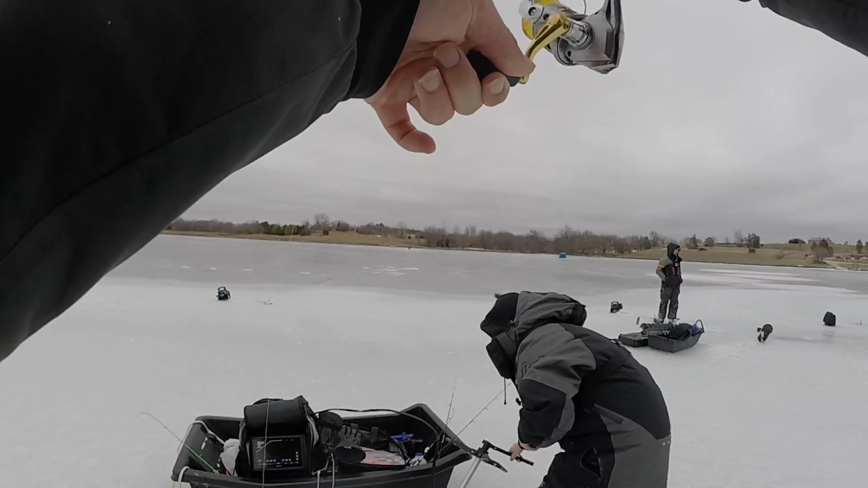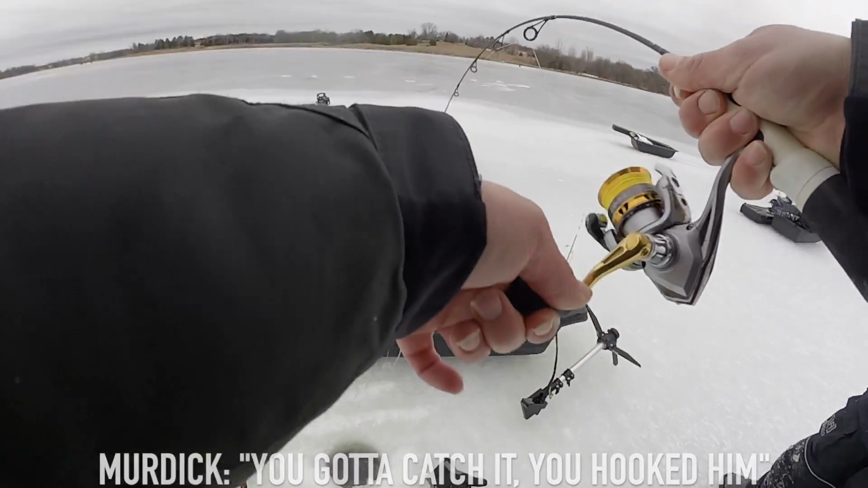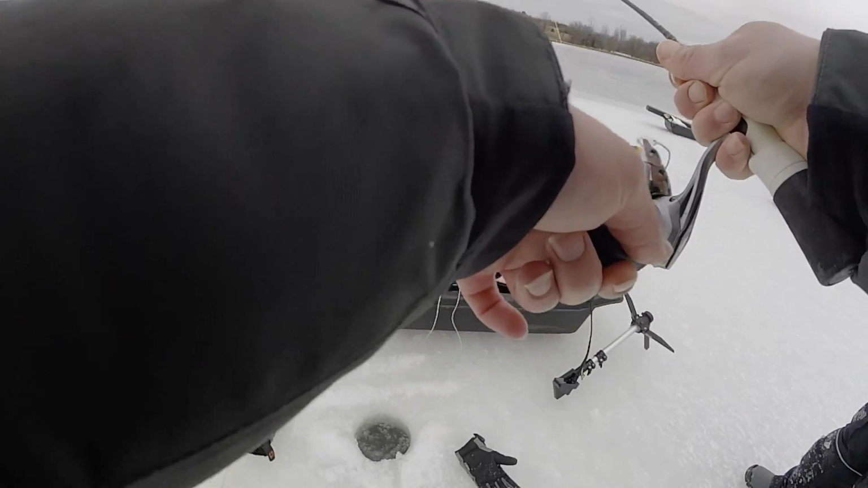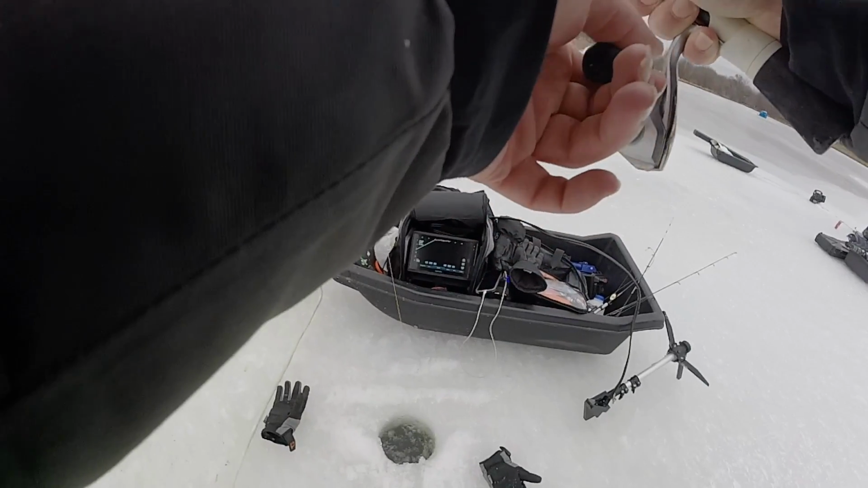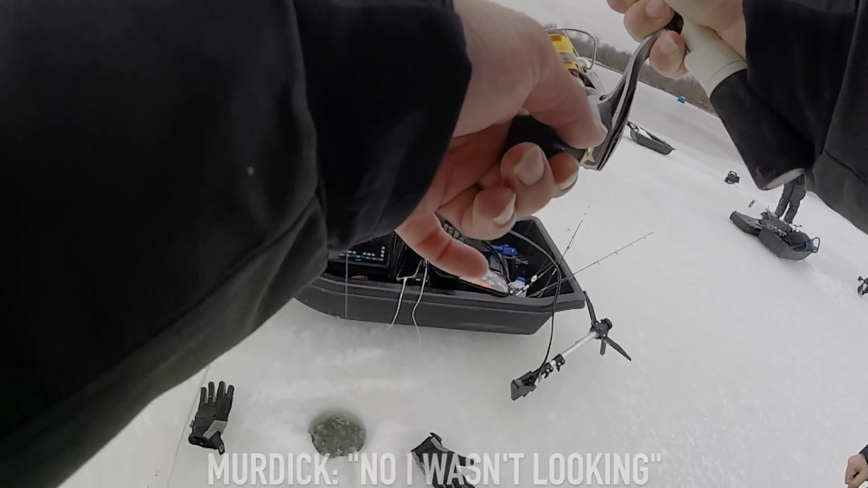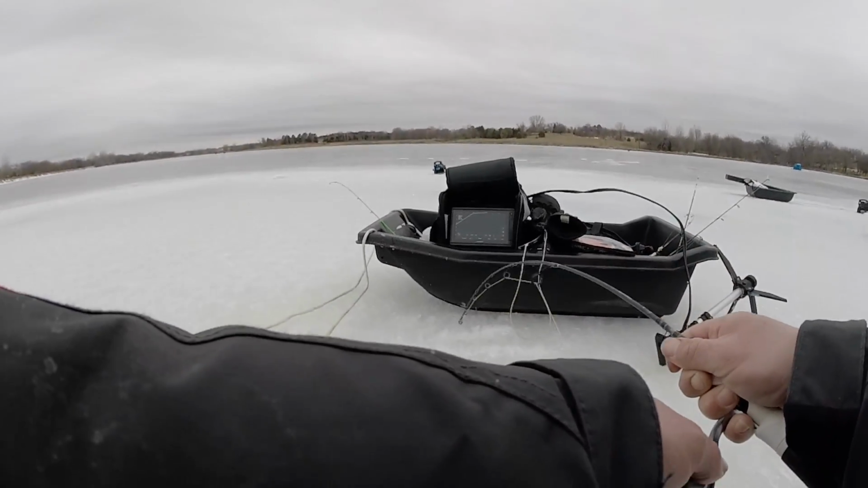I caught a lot of catfish. All right. You gotta catch it. You hooked him. All right, well, we found the shad. We were almost giving up and switching lakes. But, yeah, this one ate pretty quick. See how he swam in and ate it right away? Oh, he's not super giant, but it is a kitty from a new lake.